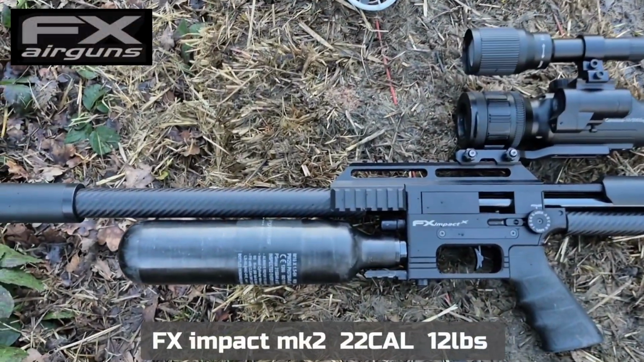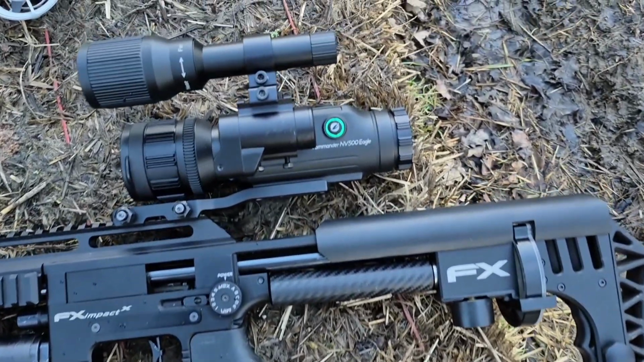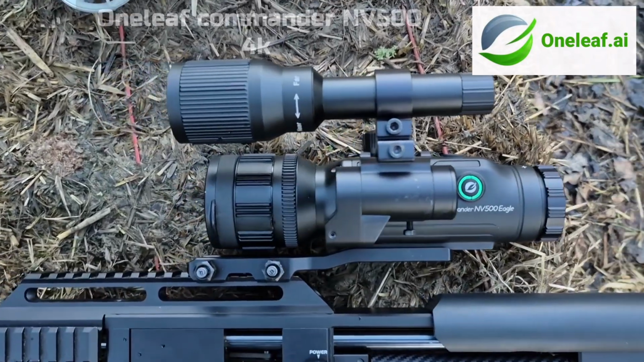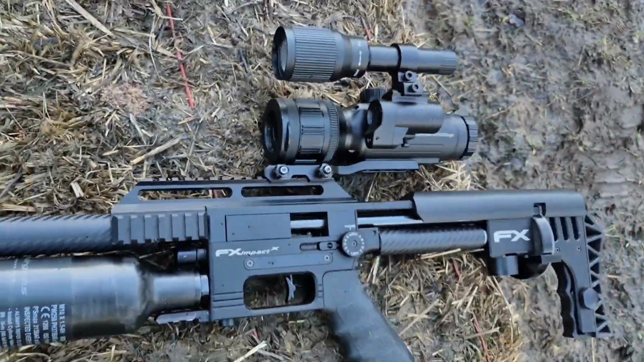The bit of kit I'm going to be using for this rat shoot is my FX Impact Mark II. This is in a .22 caliber and sub 12 foot-pound. On top we've got the Oneleaf NV500 Commander. I'm looking forward to using this little scope out on these rats. I've been plinking around the back of my house, and the picture is crystal clear. So yeah, that is my bit of kit for this.